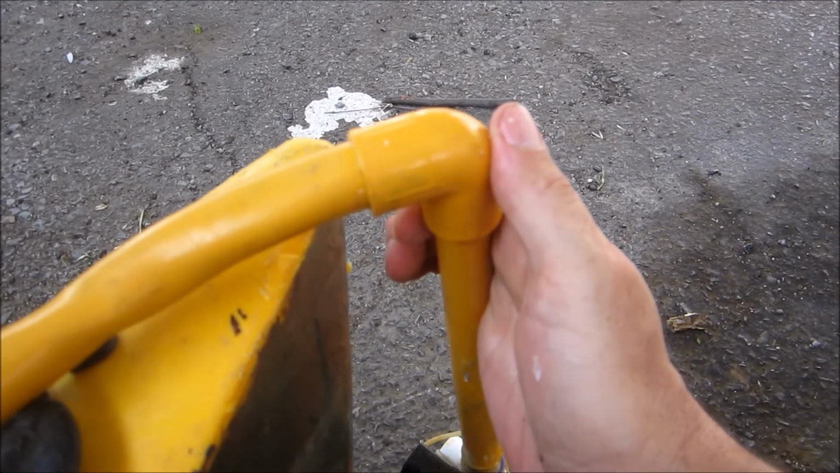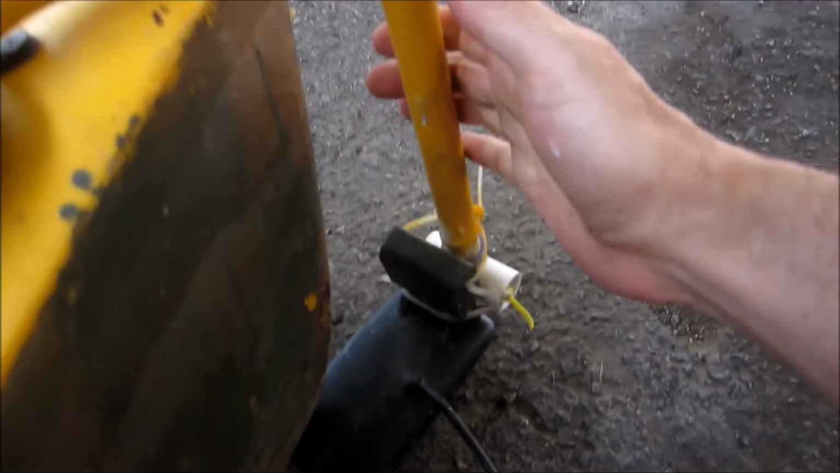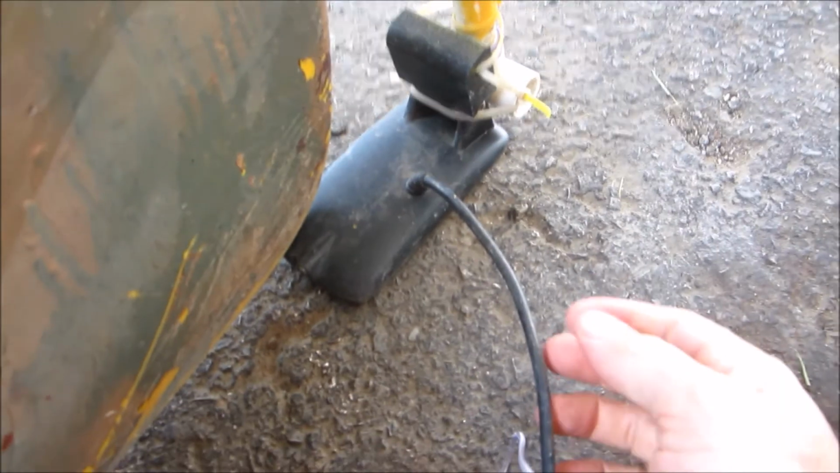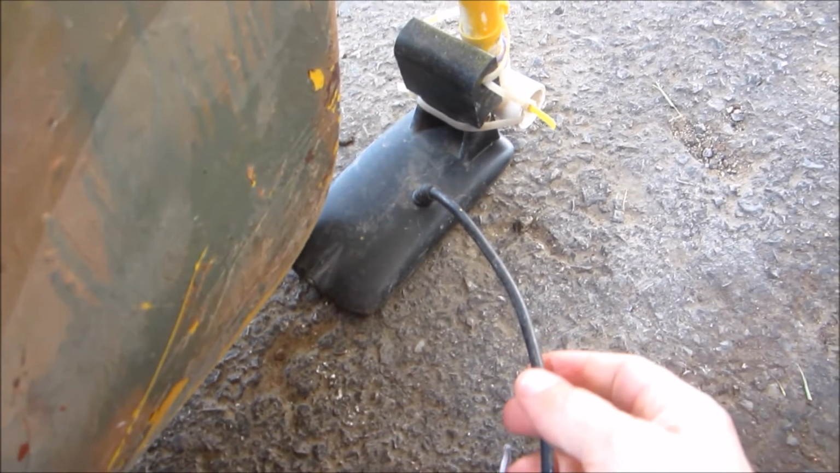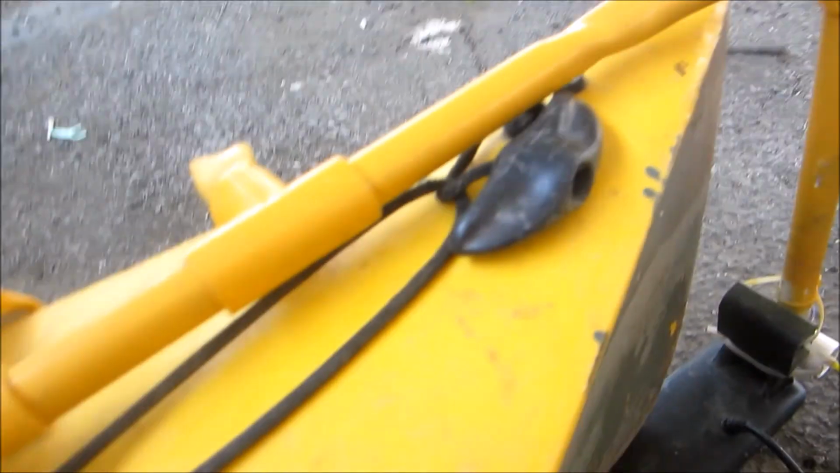So here's the bend you can see in the transducer. That just kind of keeps it pegged against the boat a little better when it's moving. See, the transducer itself is just below the bottom of the boat, so it gives a good side imaging and still cuts through the water pretty good.